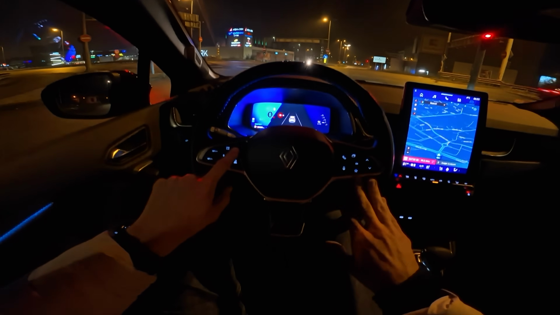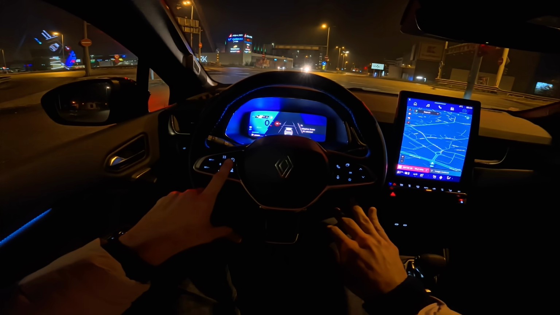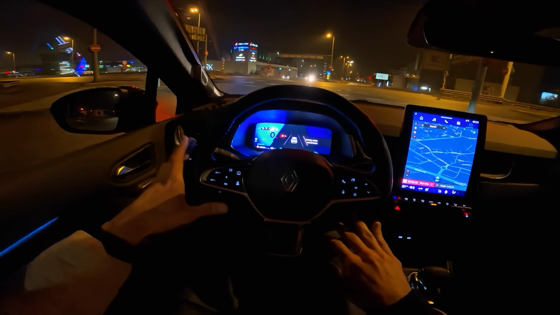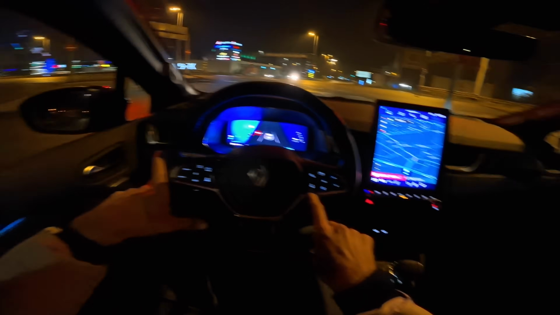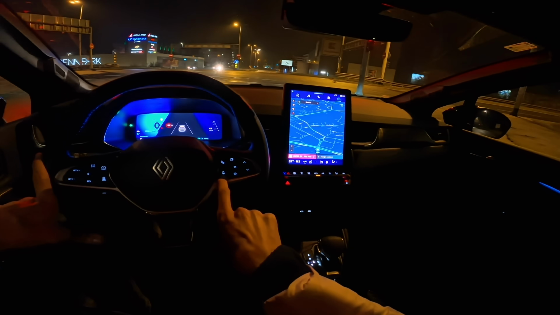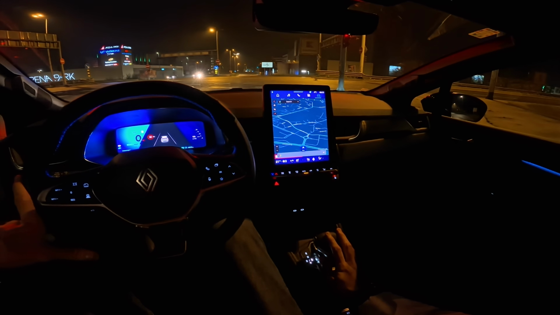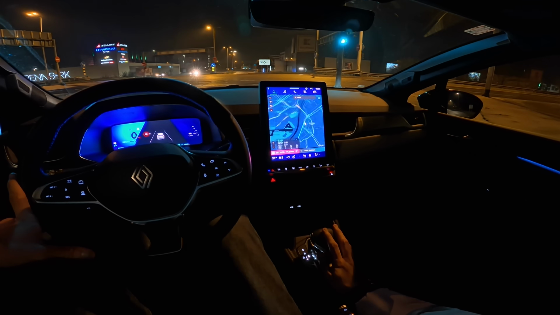Now here is a little button here for active assist, the adaptive cruise control, and speed limiter, and you can switch it all off. So that's that. Let's try the Google Assistant. Here I don't like to type on the screen. Now let's navigate to our garage. Navigate to Avenue Mall garage. Navigating to Avenue Mall.